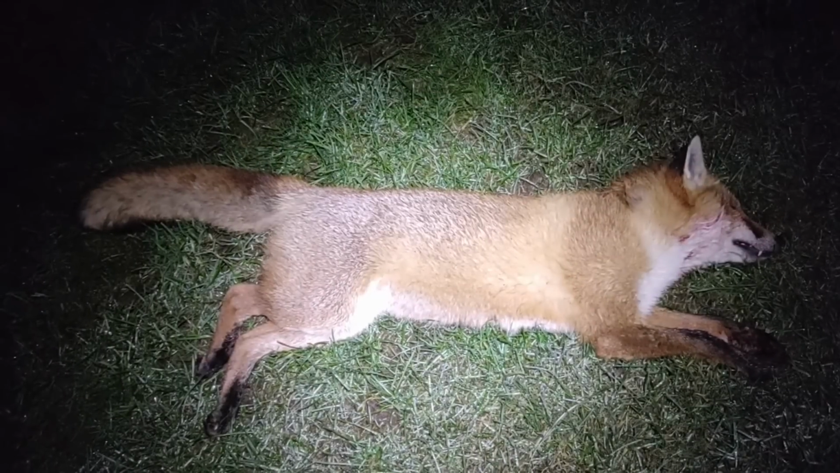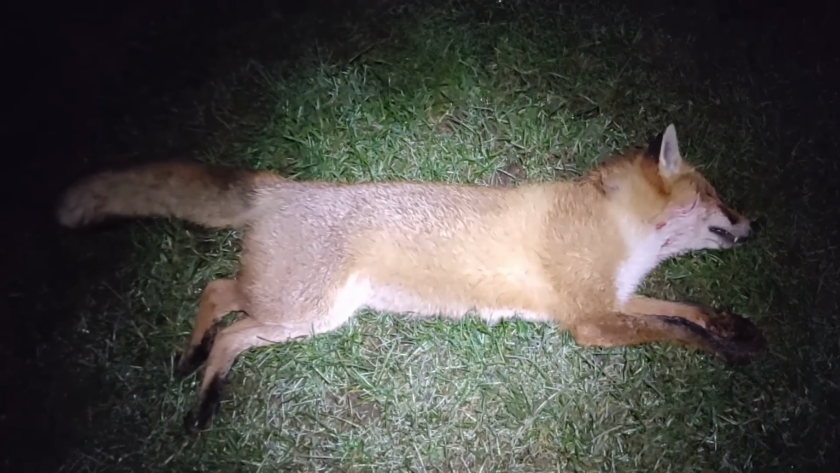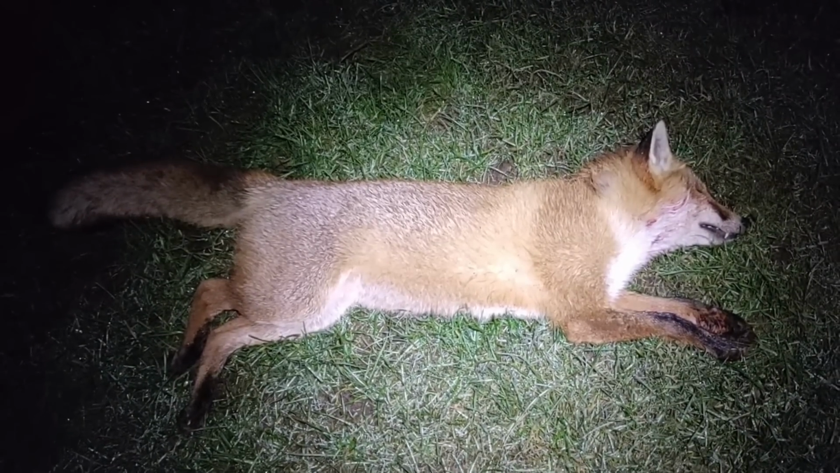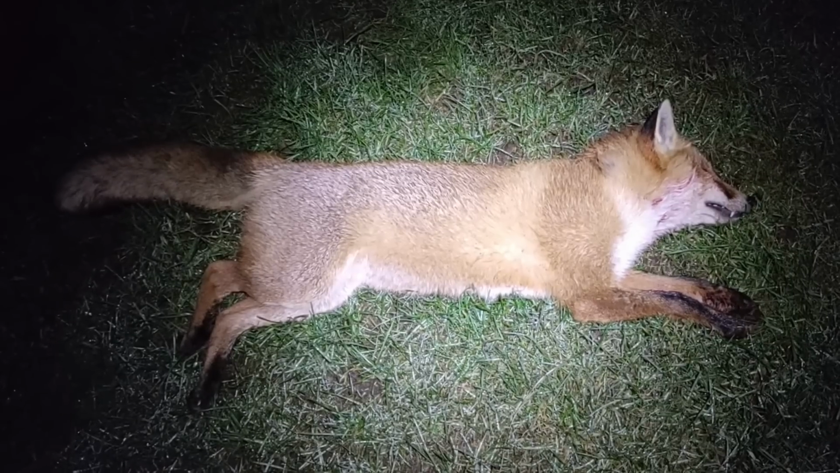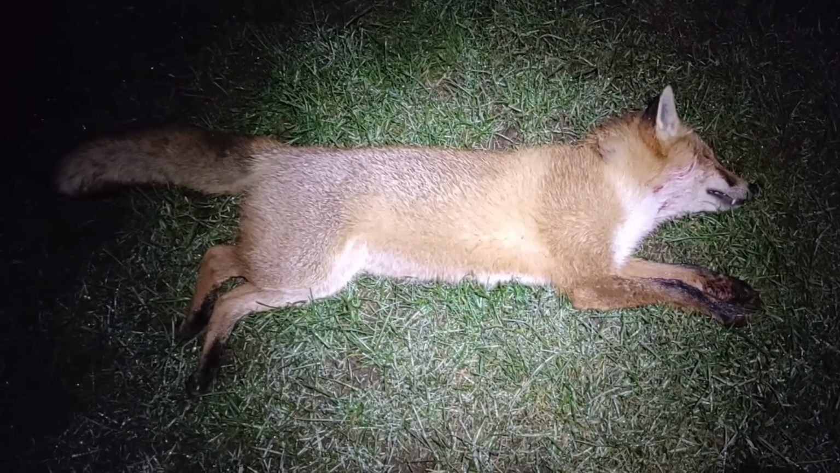That is quite a sized dog fox, and he was quite a weight as well, bringing him down from the top there. That was 220 yards. That was quite a walk. That's quite a steep bankside as well. A big boy.